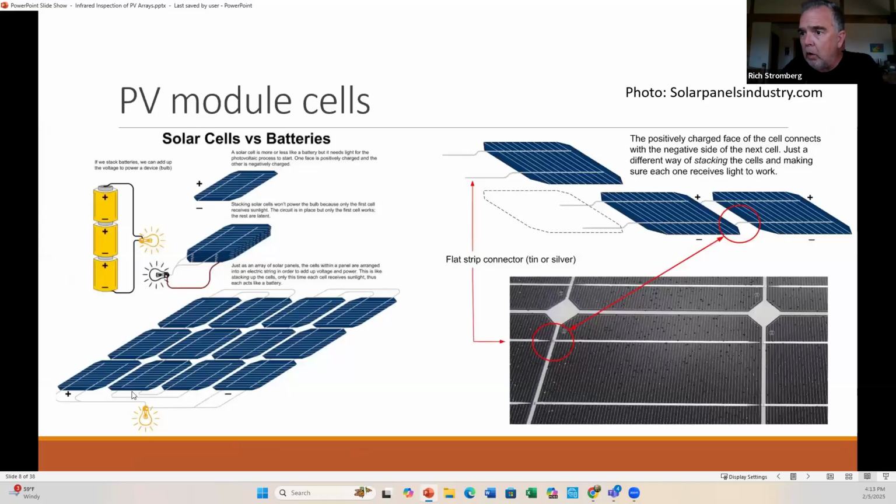And then the cells all run in series. If you just had batteries and say these are D-cell batteries in a flashlight, each one's 1.5 volts. But if you stack them together in series, that adds up the voltage. So these three would be 4.5 volts of power. Same thing goes with a solar cell. Each solar cell generates about 0.5 volt of potential. And so if you start running them in series back and forth, however many cells times 0.5 volt, that's about what you would expect to get out of that module.